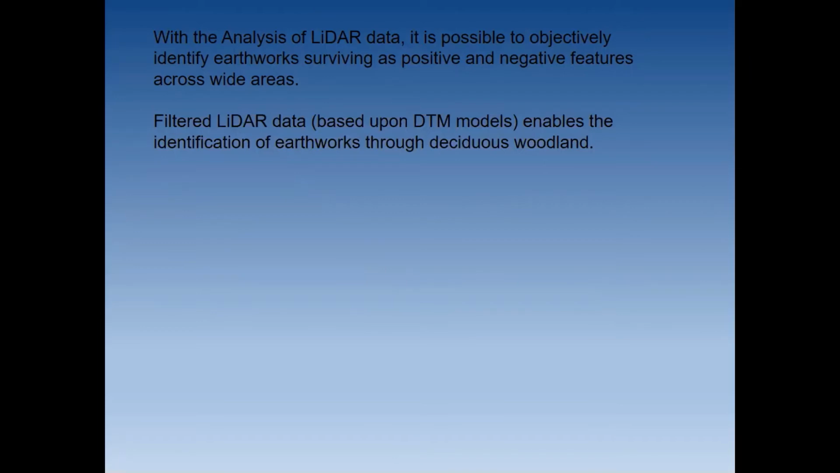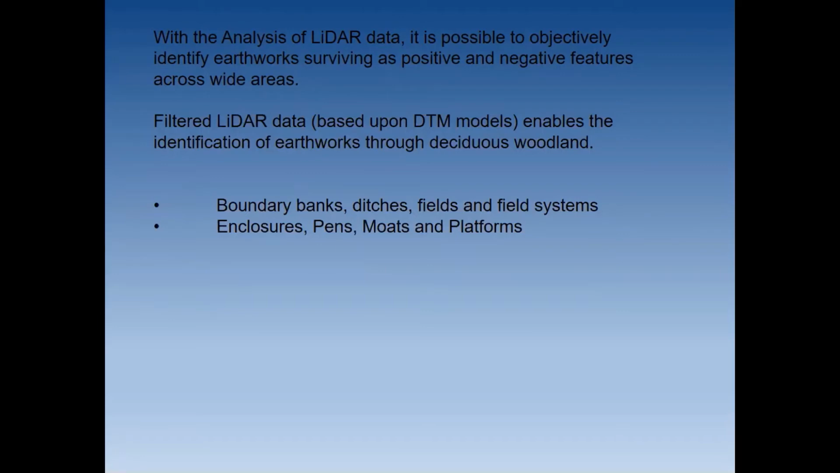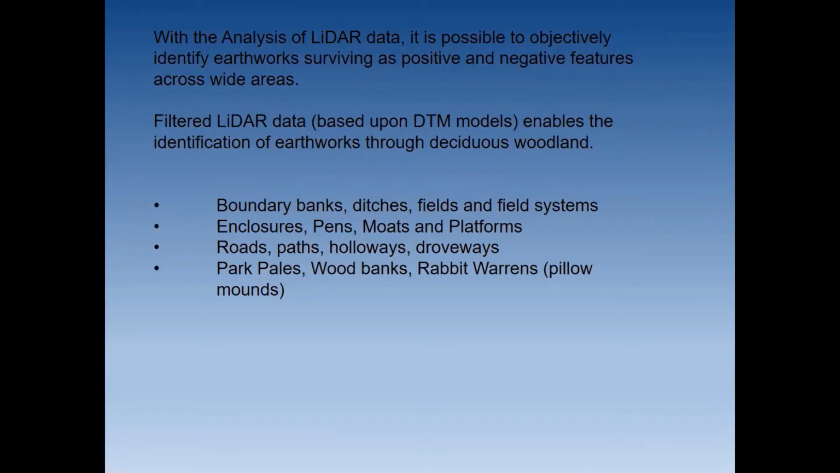So features that we might find might be boundary banks, ditches, fields and field systems, enclosures, pens, moats, platforms, roads, paths, holloways, droveways, anything that's left what's called surface expression, that's got something that's changed the surface of the land and left a pattern. That's what we're after. Park pales, wood banks, rabbit warrens, or pillow mounds as they're sometimes called. And then mounds, barrows, ring ditches, so round barrows, funerary monuments.